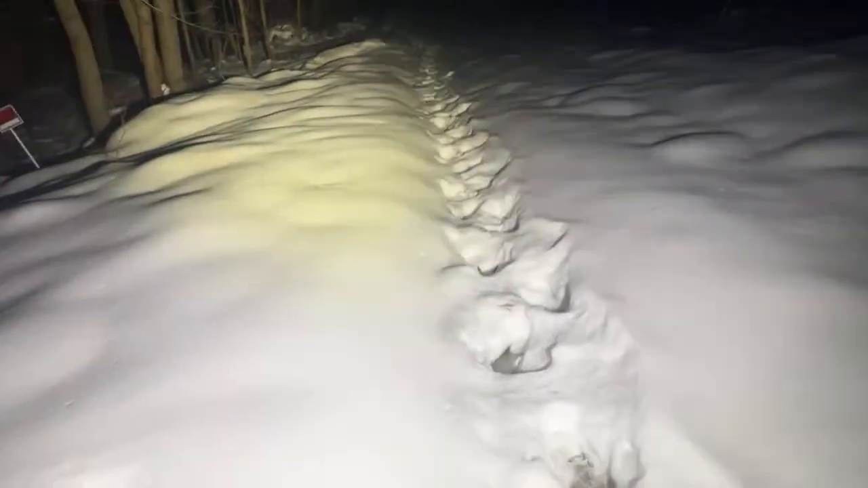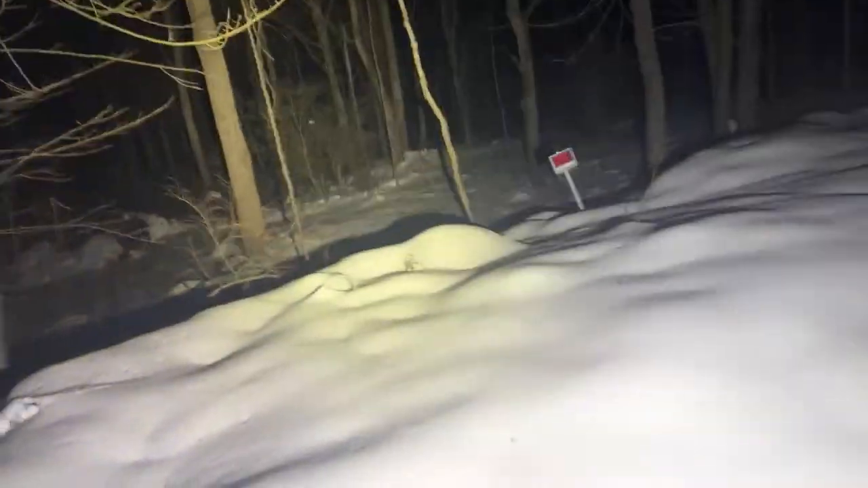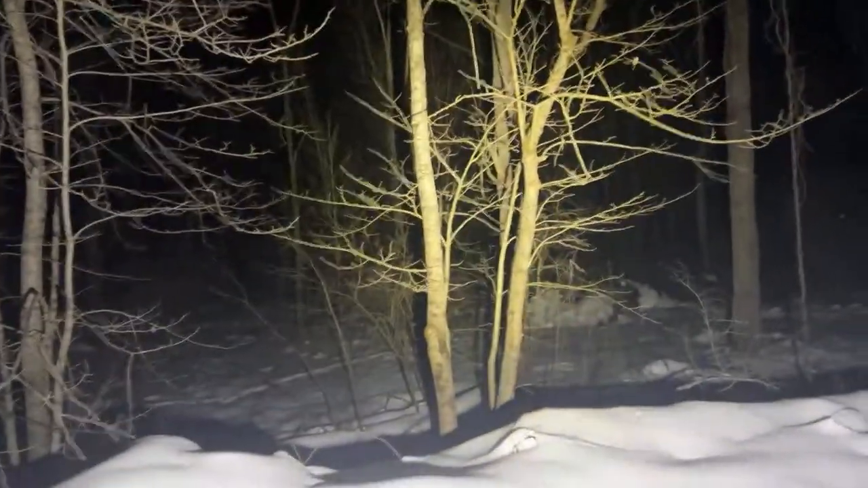So if you're wondering, this snow, let me see if I can push down and show you. There's some ice on the base of it, but I'm pushing in still over a foot. So that is definitely a slow go.